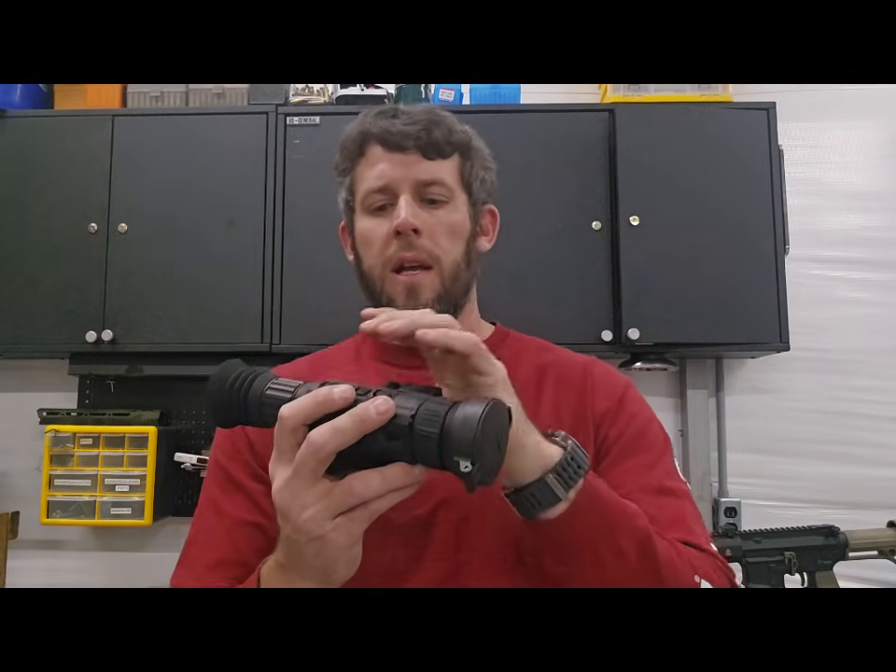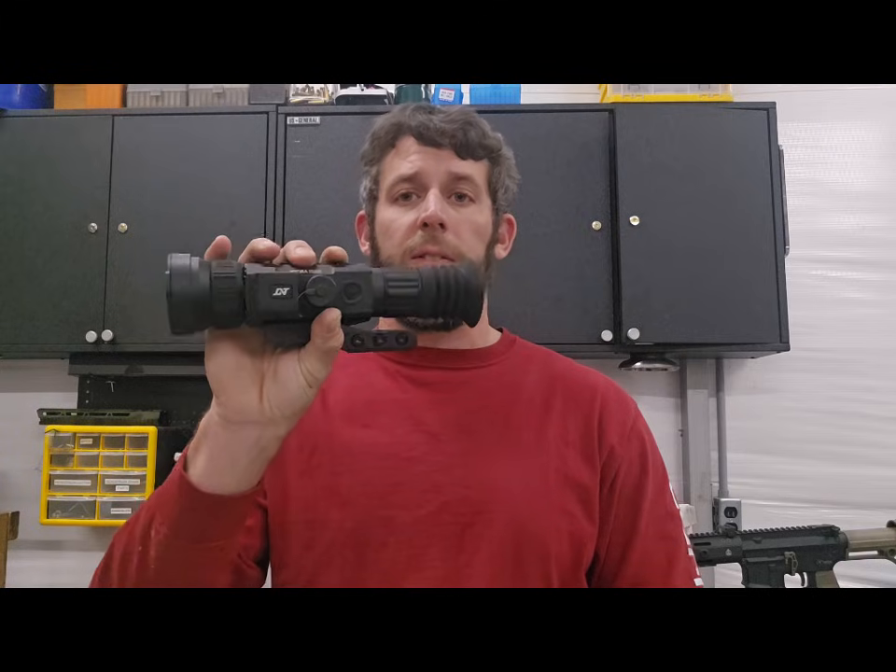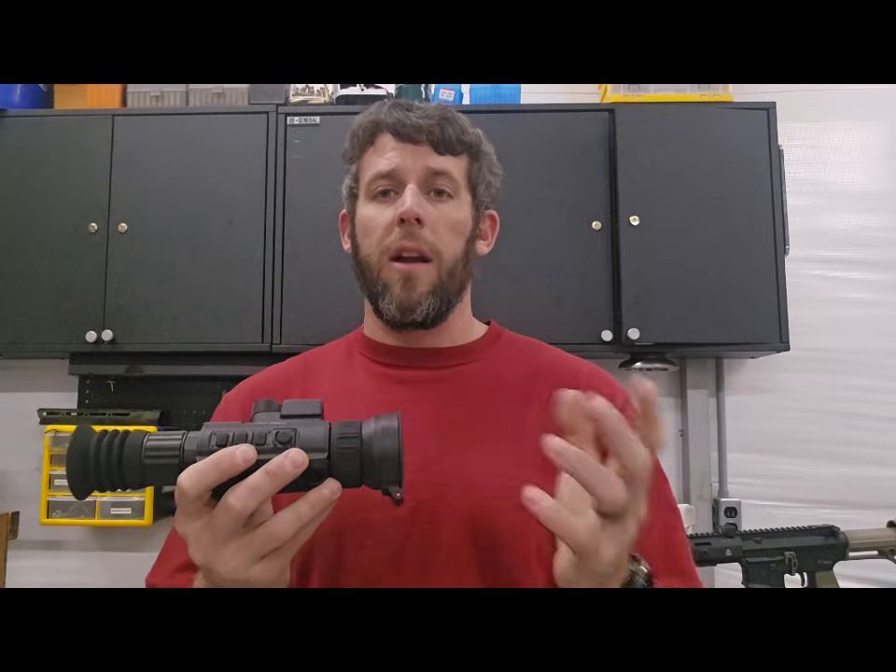I mean, you have a unit that is a clip-on. It is also a dedicated thermal for a scope. It's a scanner, rangefinder, ballistic calculator. I mean, it's definitely a feature-packed unit. So I think with that, to keep it in the price, I would assume DNT had to give a little bit here and a little bit there in other areas.